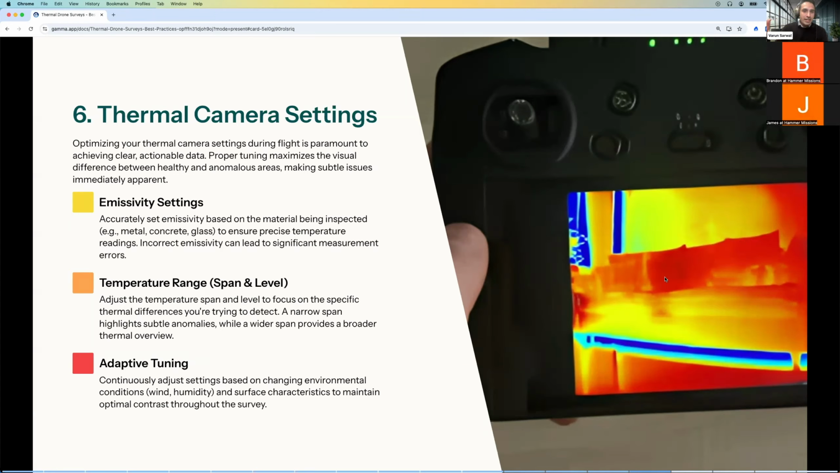Because if you've got a very washed out image where everything looks very uniform, you might be able to use the imagery, but if you want to stitch all that data together into a 2D map or a 3D model, it's going to struggle to get stitched together because there are no contrasting features for photogrammetry to use to produce a 2D map or a 3D model.